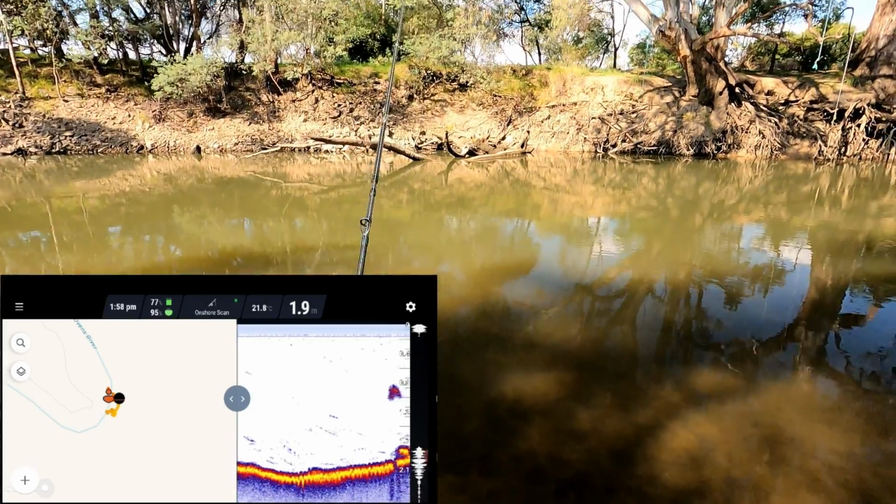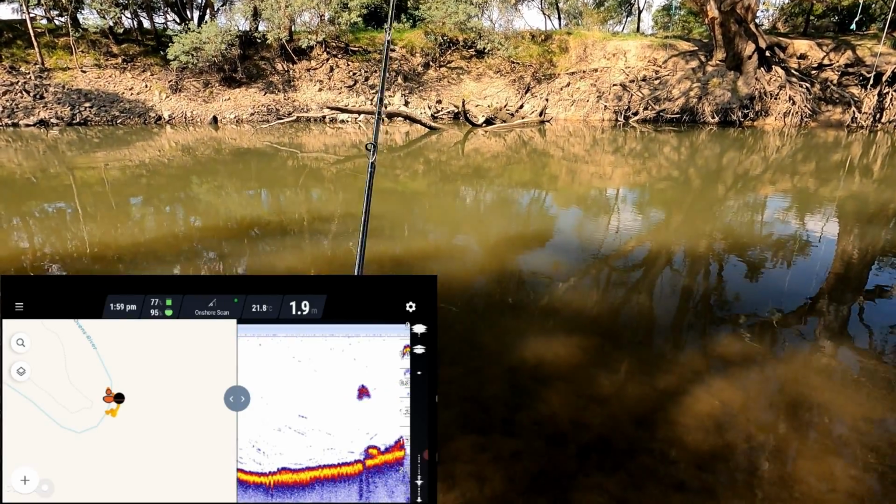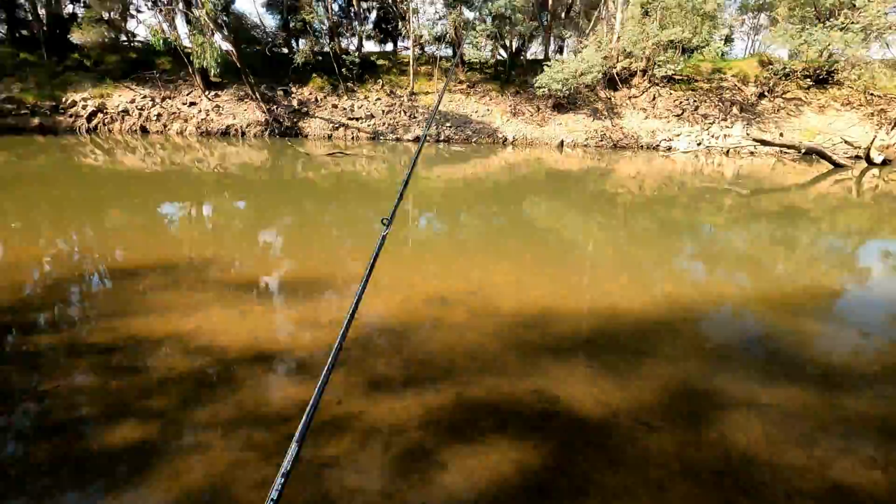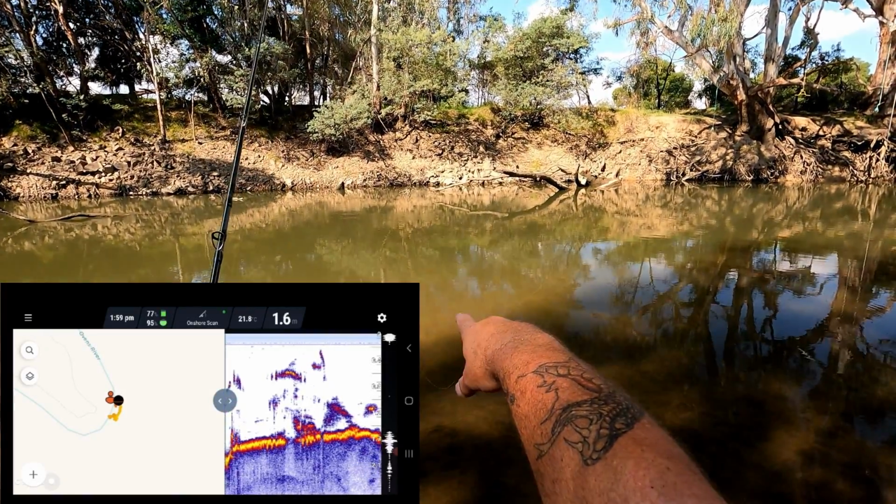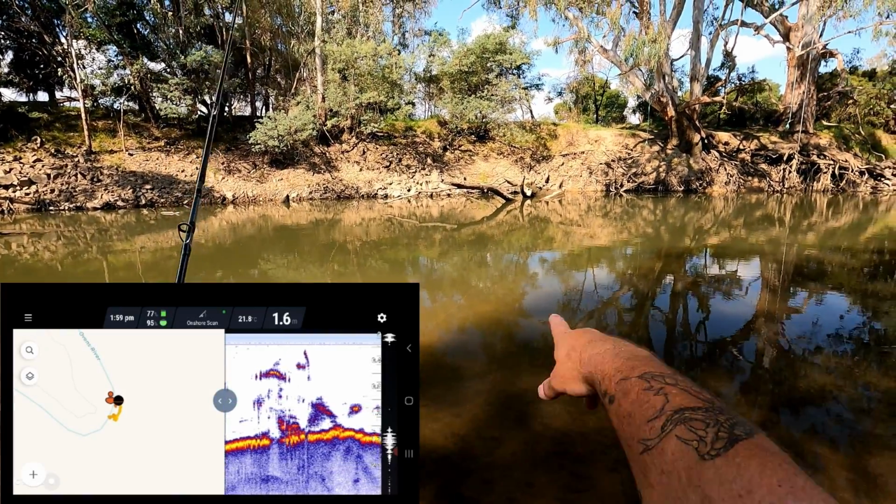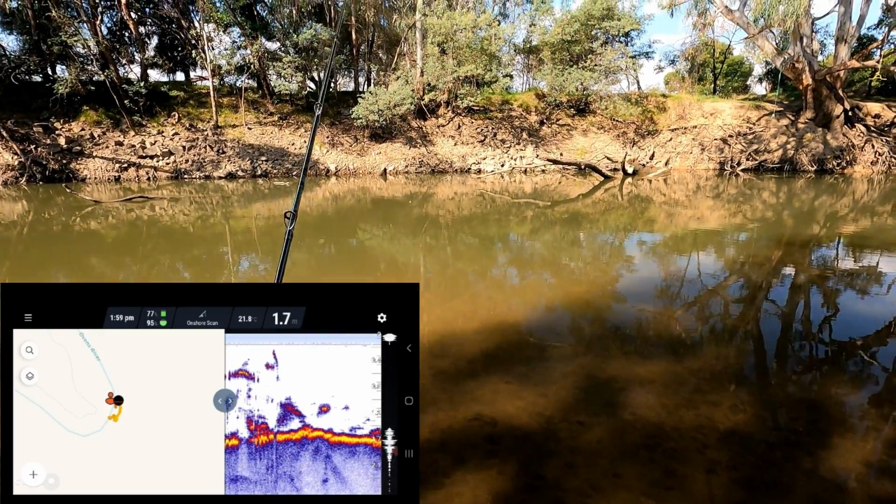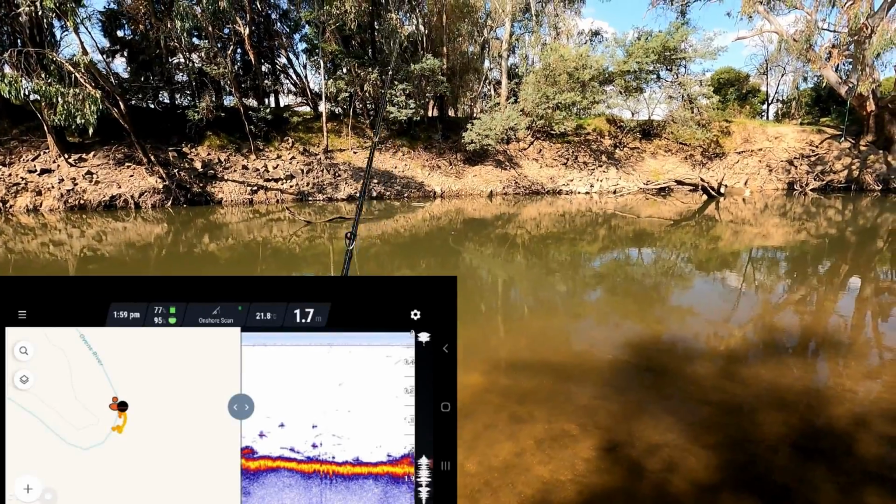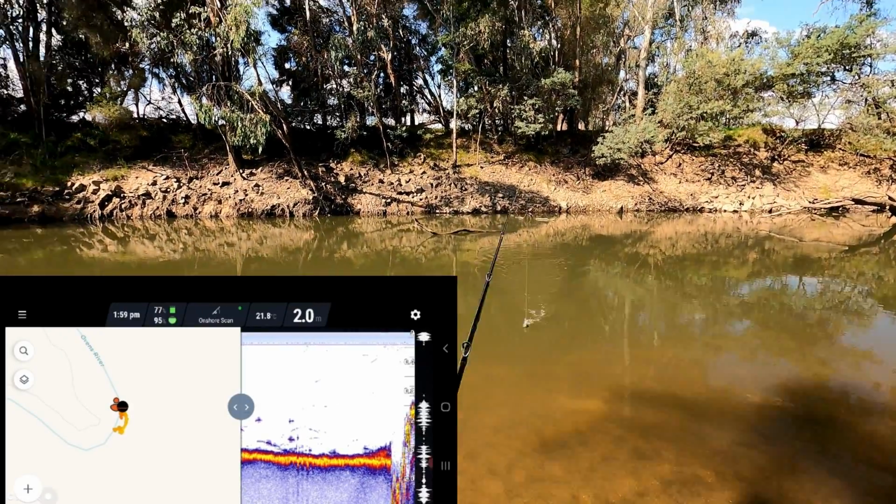Here we go, now it's starting to get a bit of interference. I'm saying there's probably branches coming off that tree that it's floating over. Now where we are here, there's quite a bit of structure under the fish finder, which I'm assuming is coming from that tree that we can see laying in the water. But it's also only about 1.5 metres deep, so it's significantly shallower than what it was up there. Now at this point I'm going to reel it in because it's out in the middle of the river, and I'm going to cast it over towards that steep bank.